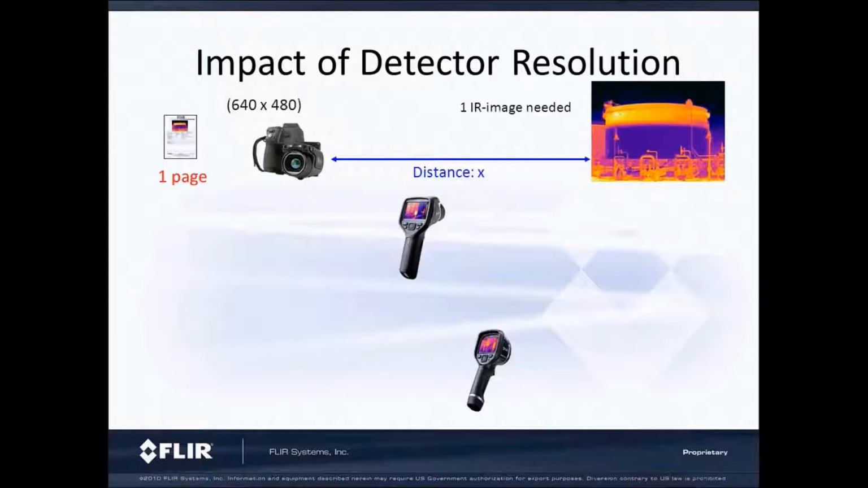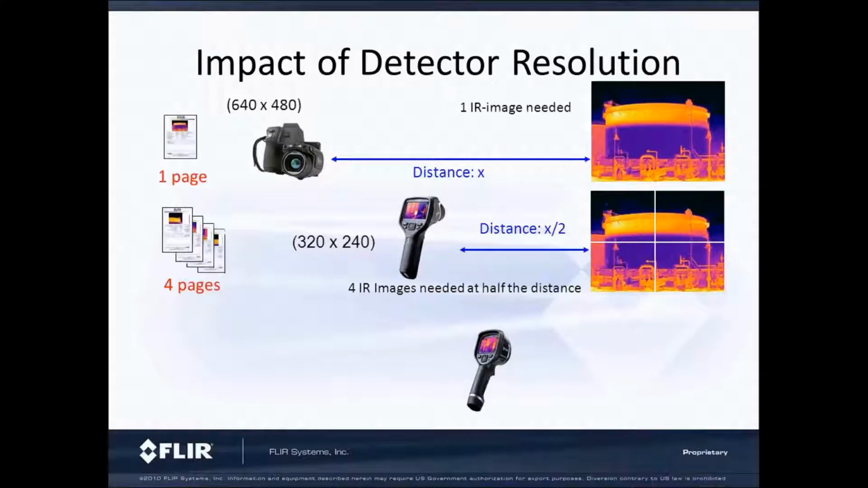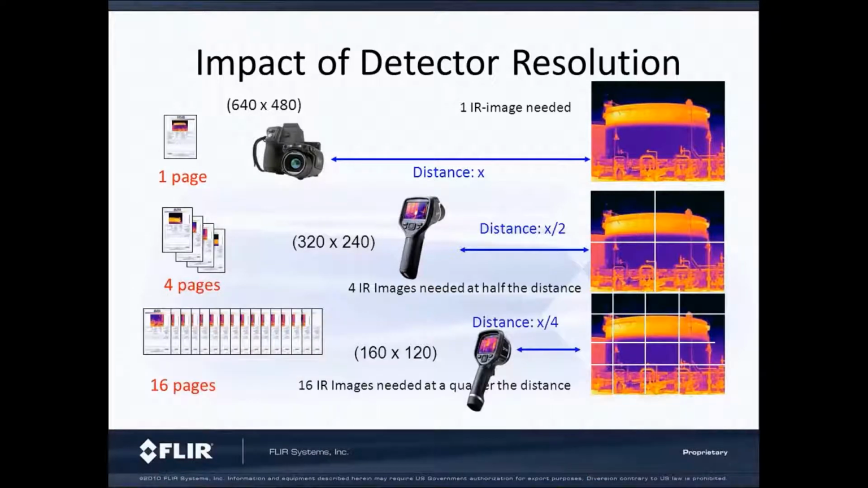So resolution is really important, and we have to match cameras to particular applications. This gives us an idea that we could have a very high resolution camera to look at a particular object from a distance, and one picture might be all we need. But if we have a lower resolution camera, like a 320 by 240, we might need 4 pictures to replicate the same sort of image.